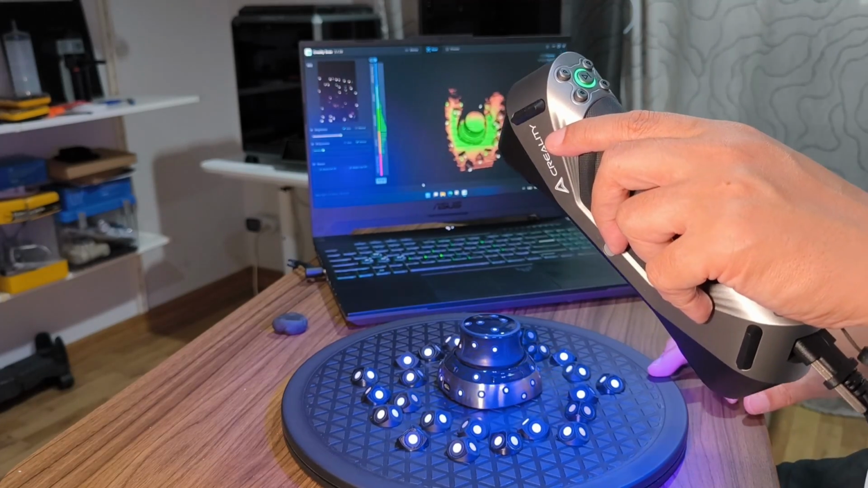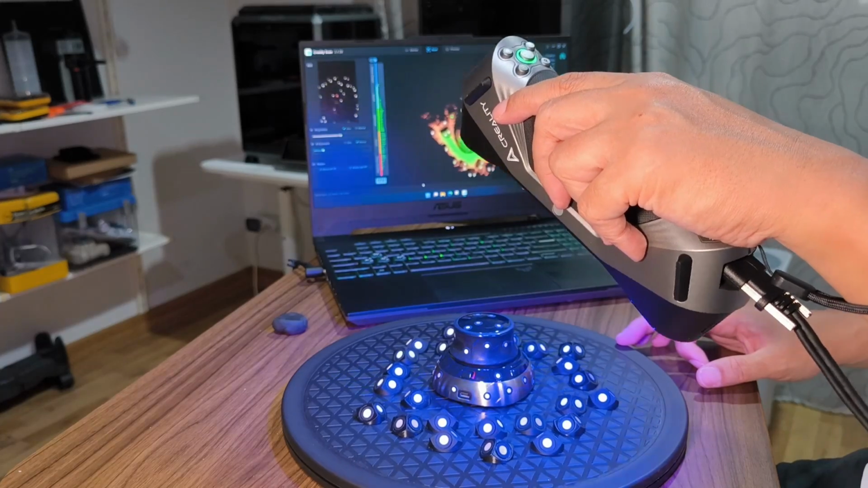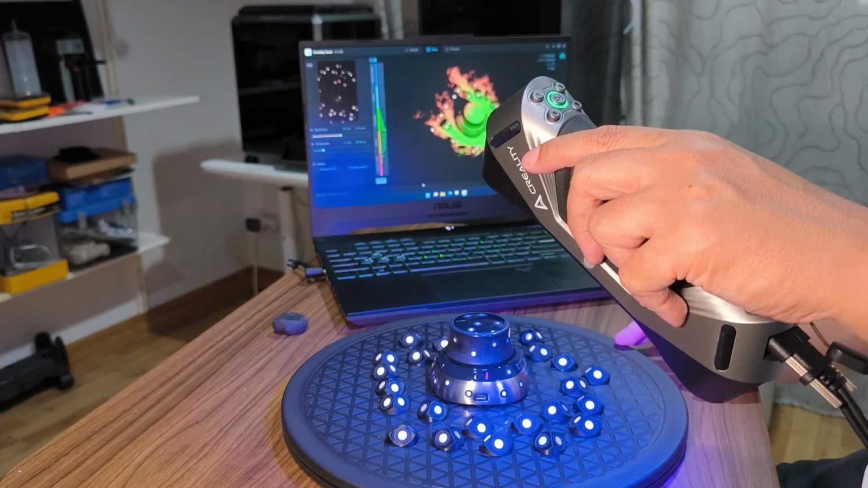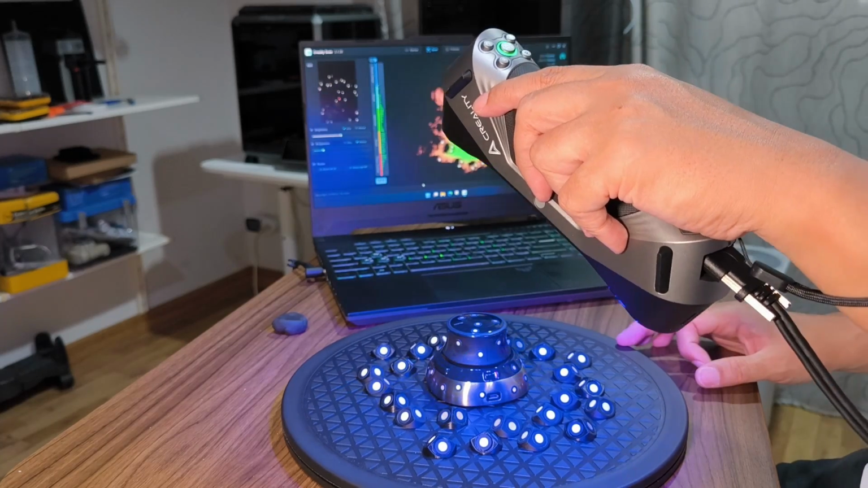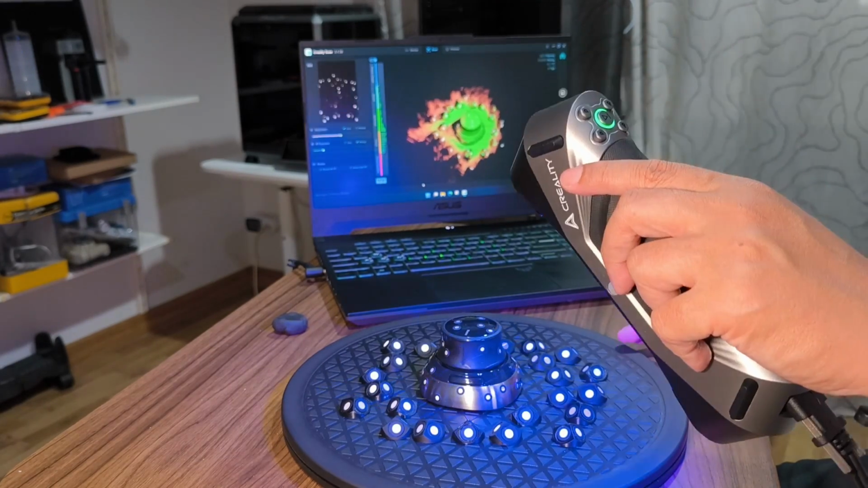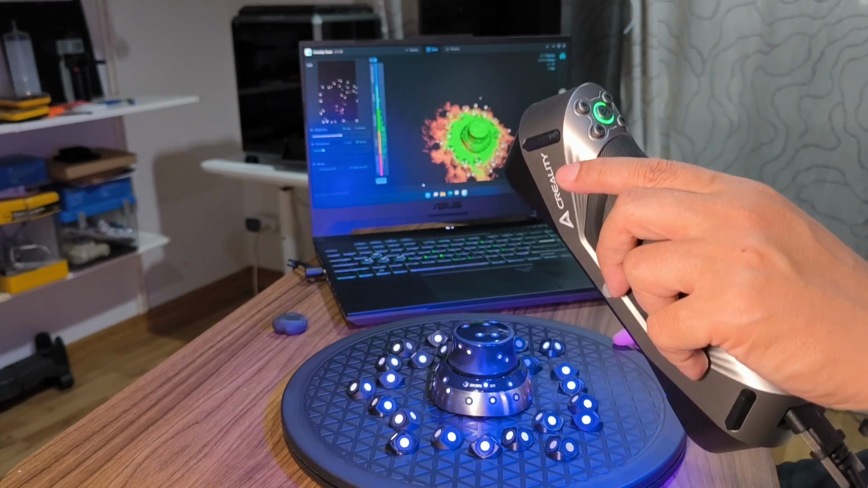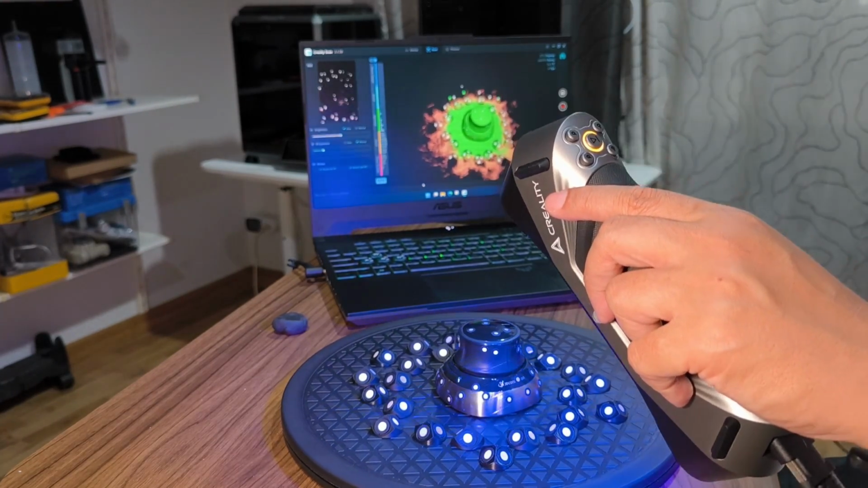As you can see here, the Raptor is very good at tracking small objects with low features because it uses a marker. It doesn't need any feature. You can actually scan a flat plate with this scanner to find a whole schedule. For this object, I like to use the Raptor more. It's easier to scan.